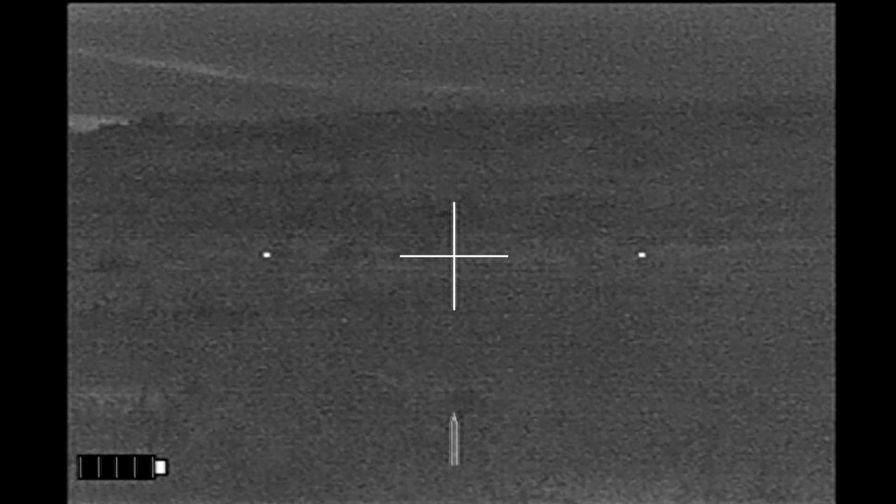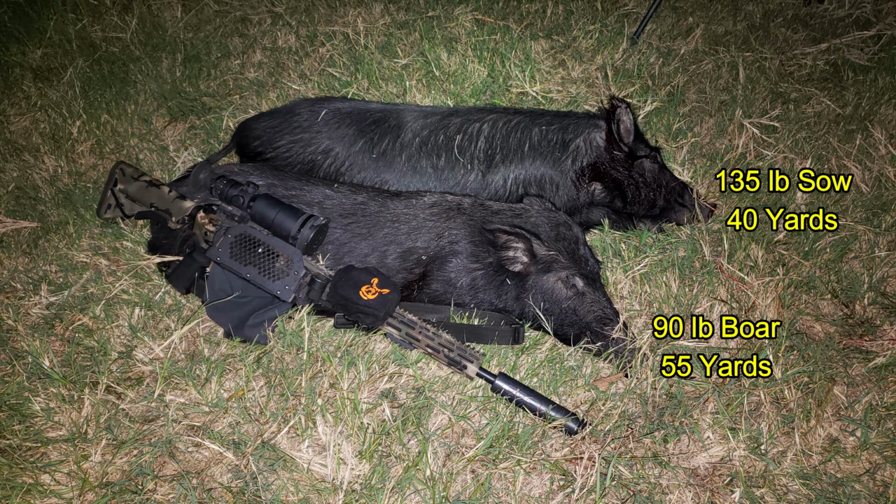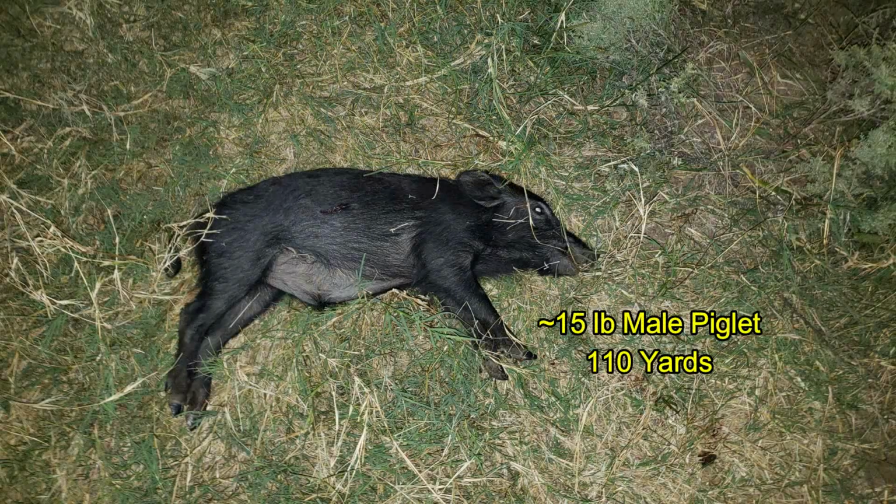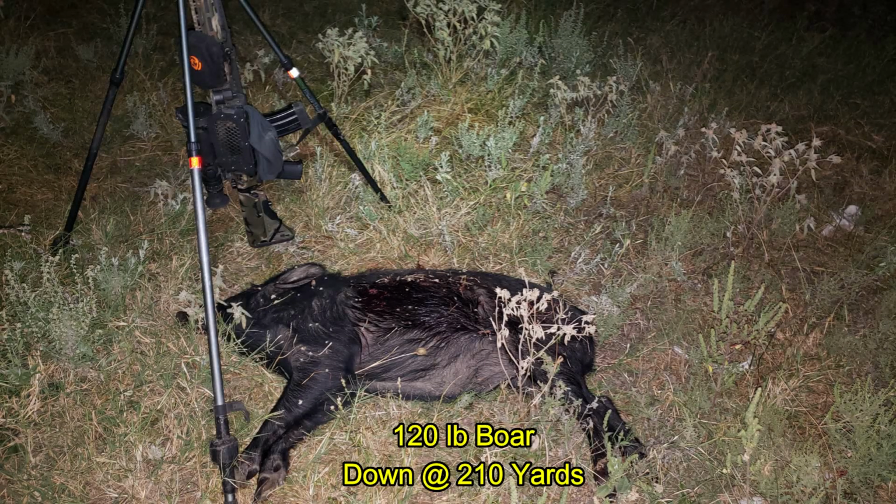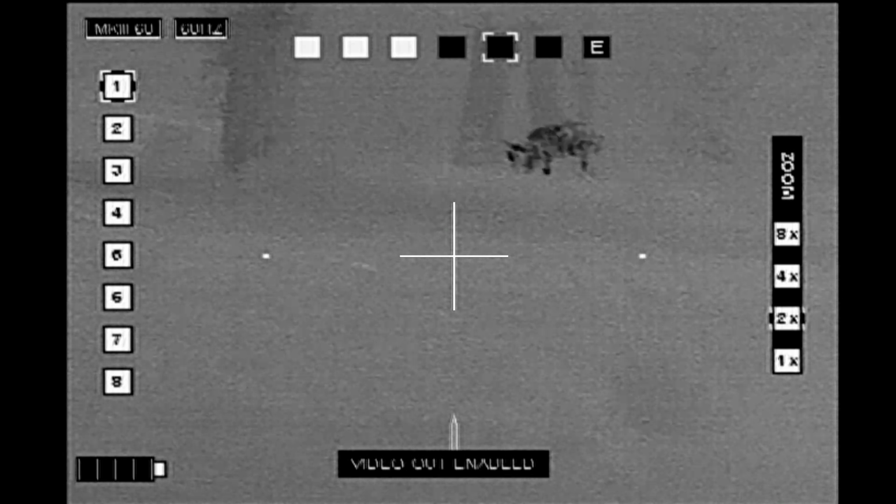It took a bunch of searching through a sticker-strewn field, but I recovered all 5 hogs. Here are the first 2. The third at 180 yards. The piglet that I chose to shoot for some reason. And the last hog that was down at 210 yards. I moved into my next property.